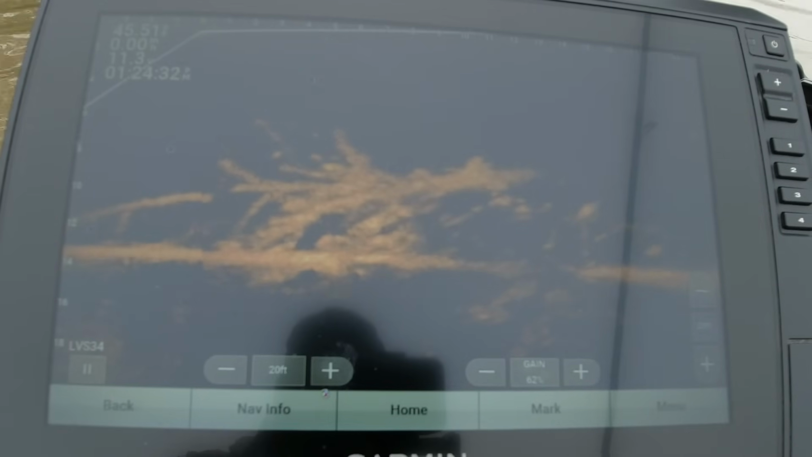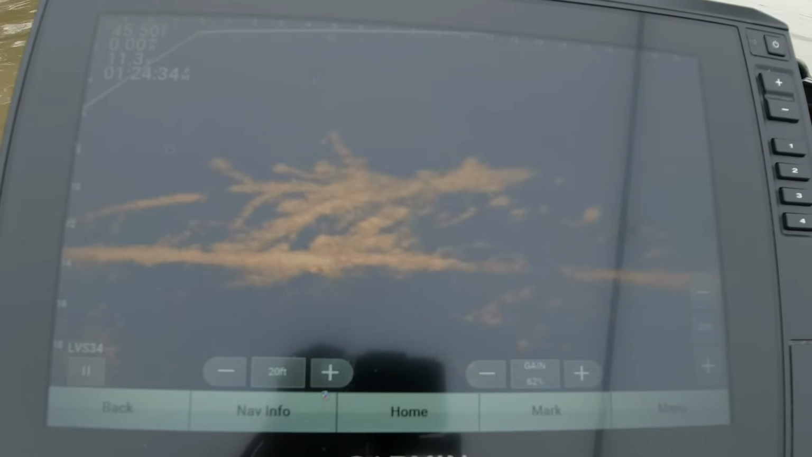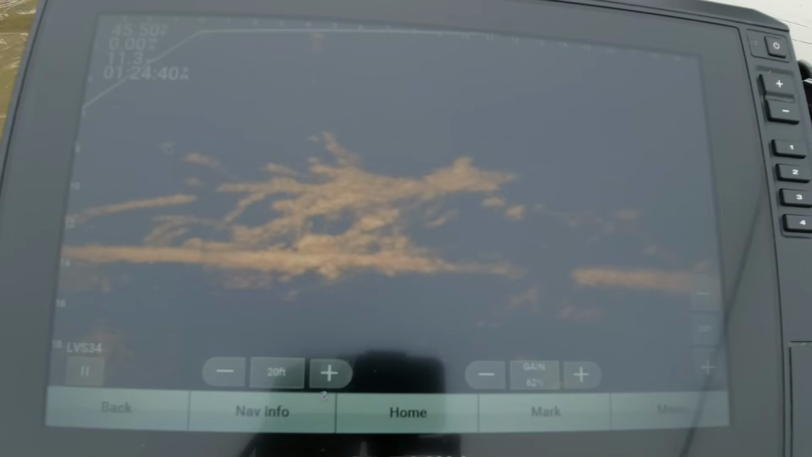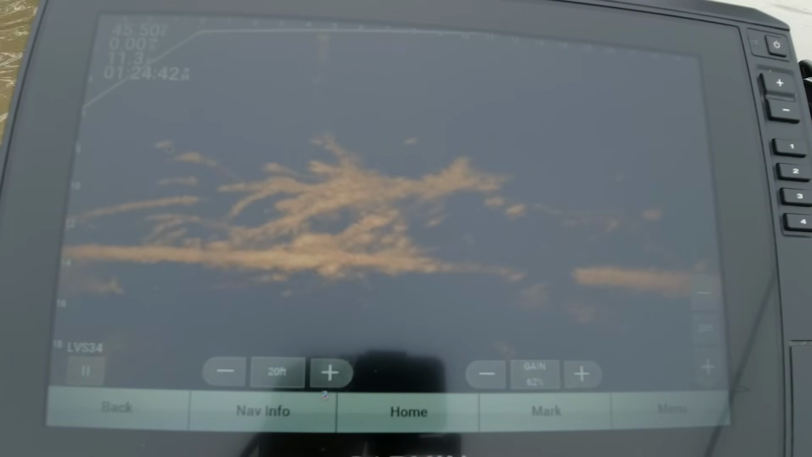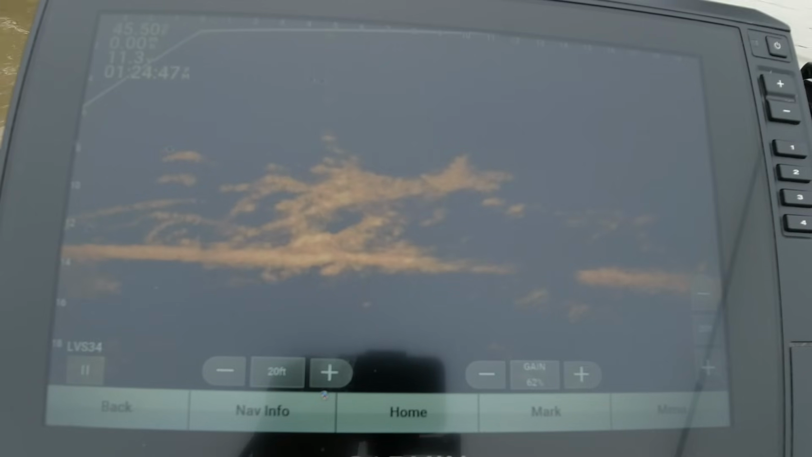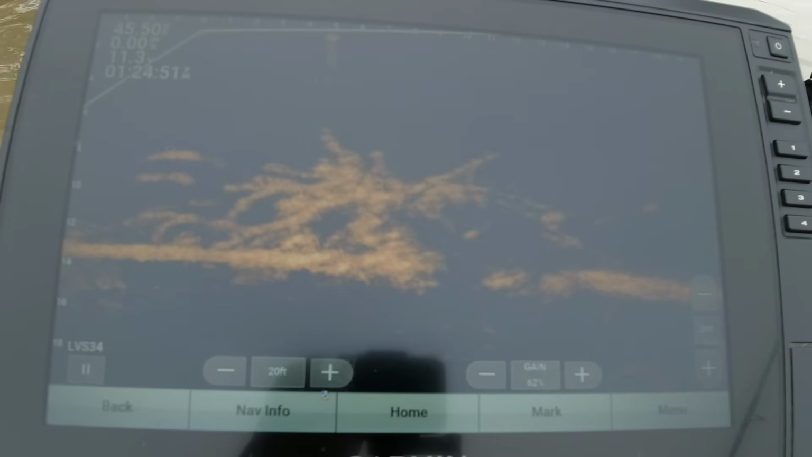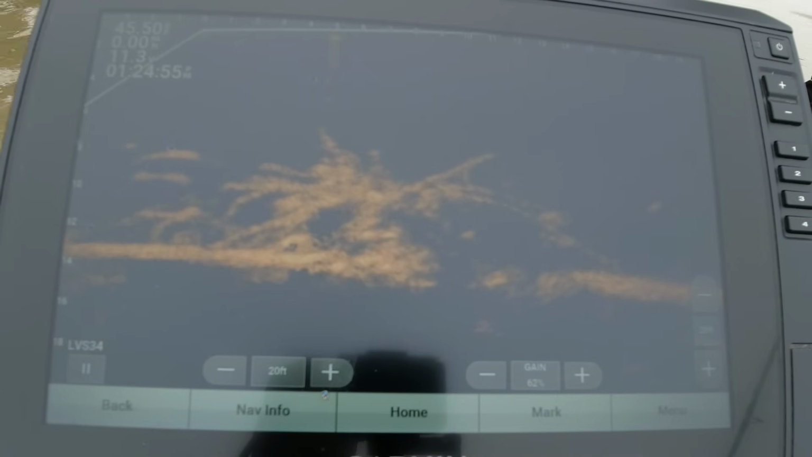See what this one looks like. Get him bright, get that jig the same brightness. Come on, wake up.